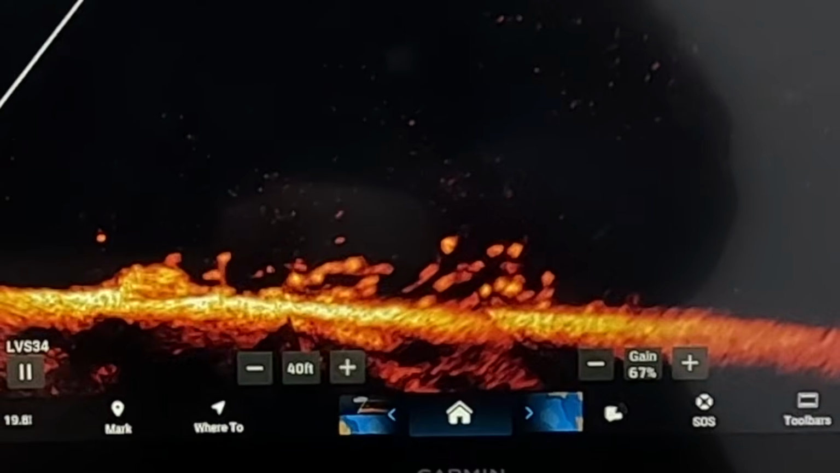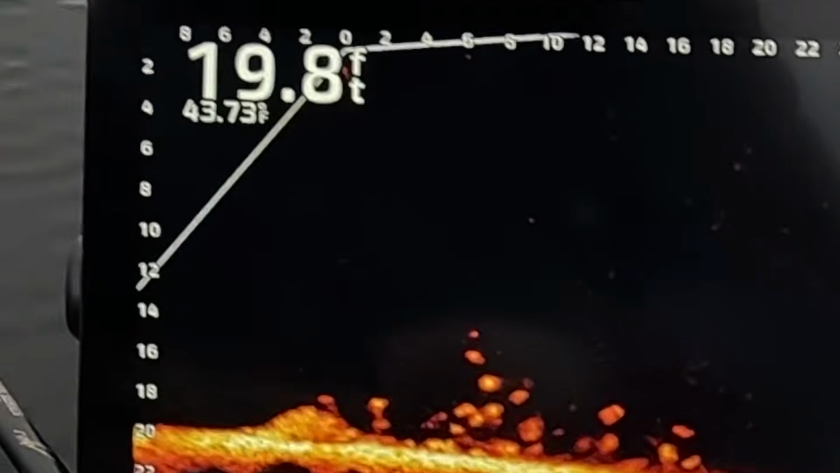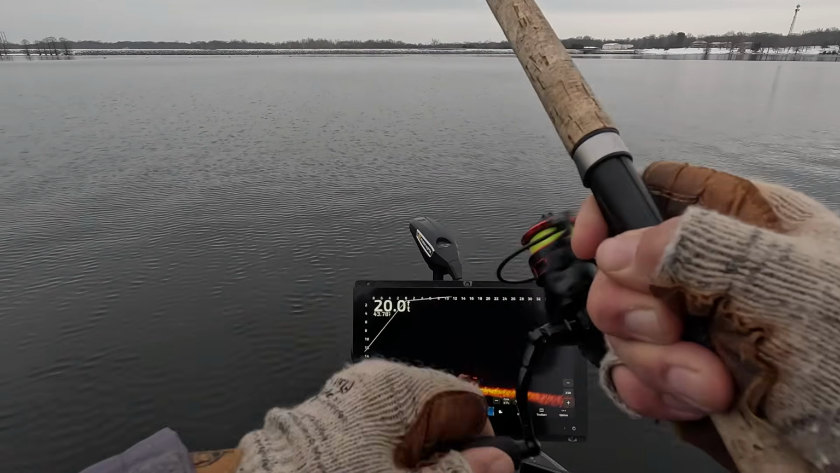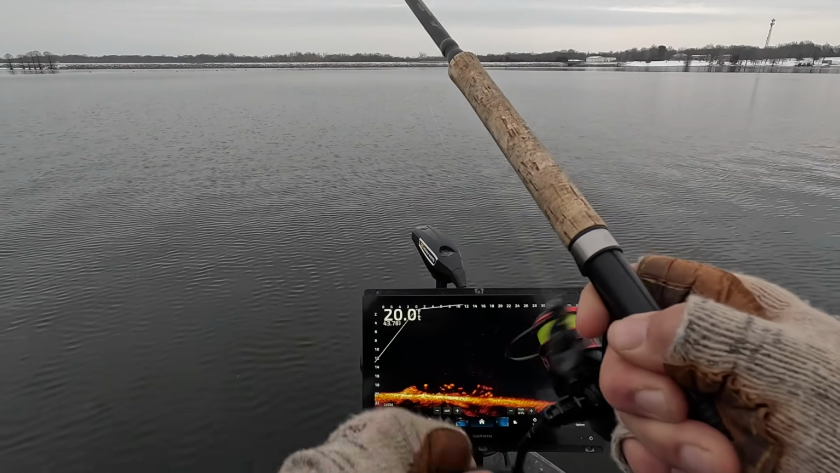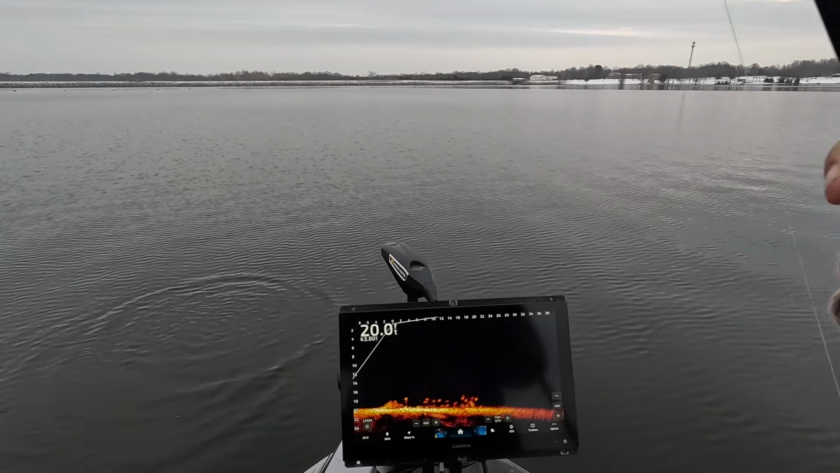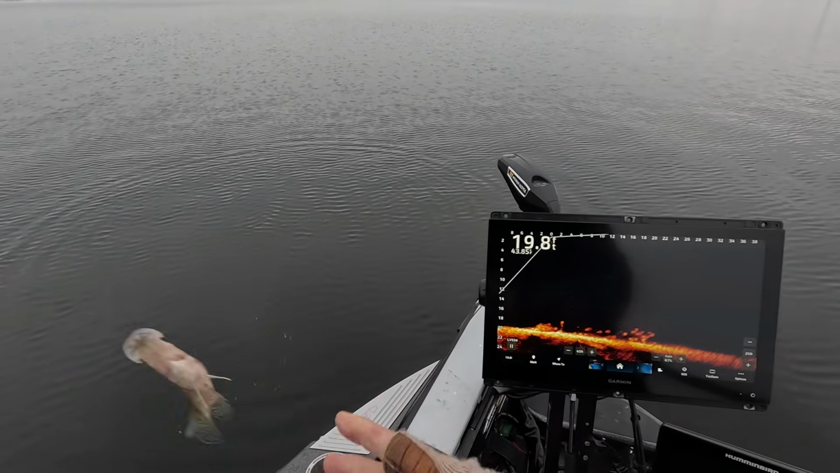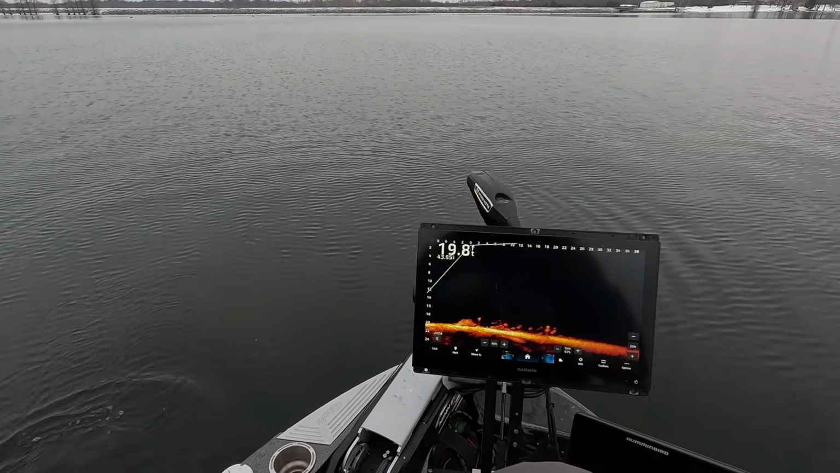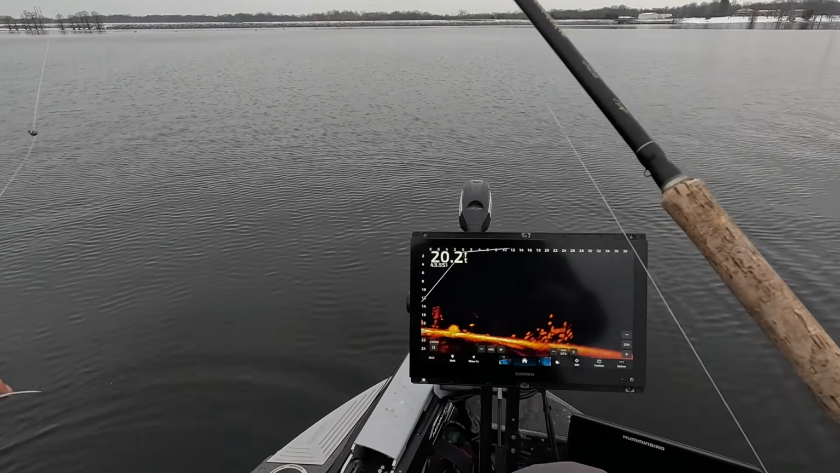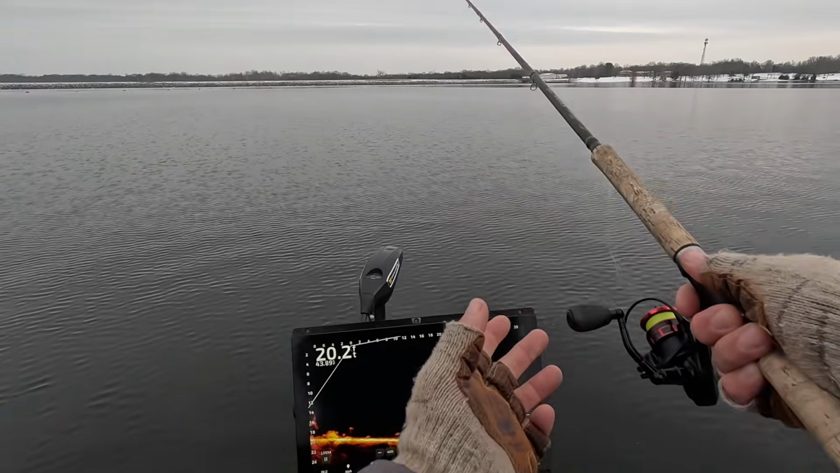Here comes one. We're gonna get hit by a smaller one. There he is right there. So you really can visualize those fish grabbing and running right now. We're catching some of the smaller ones, that's for sure. We don't need those, although I like seeing them because it means the lake is healthy. We don't typically see those.